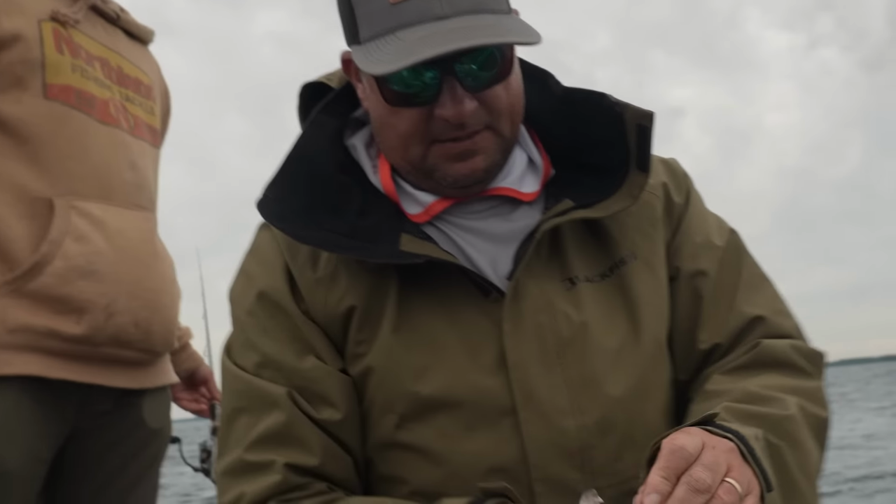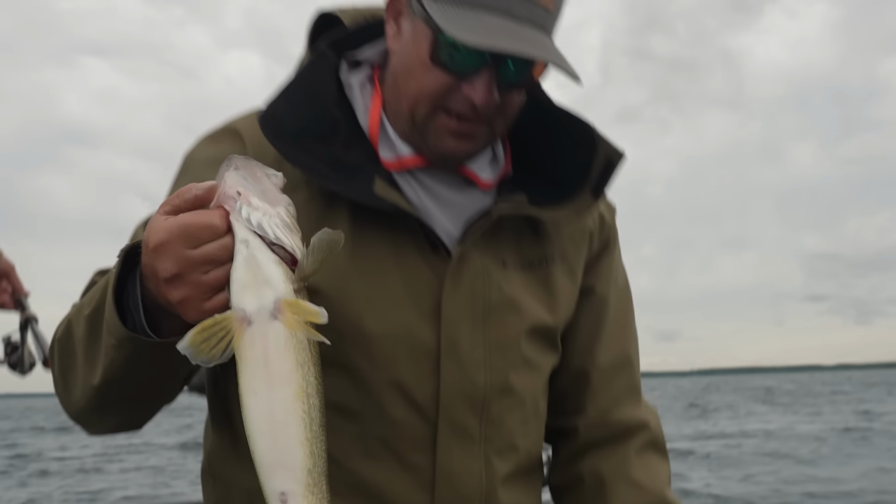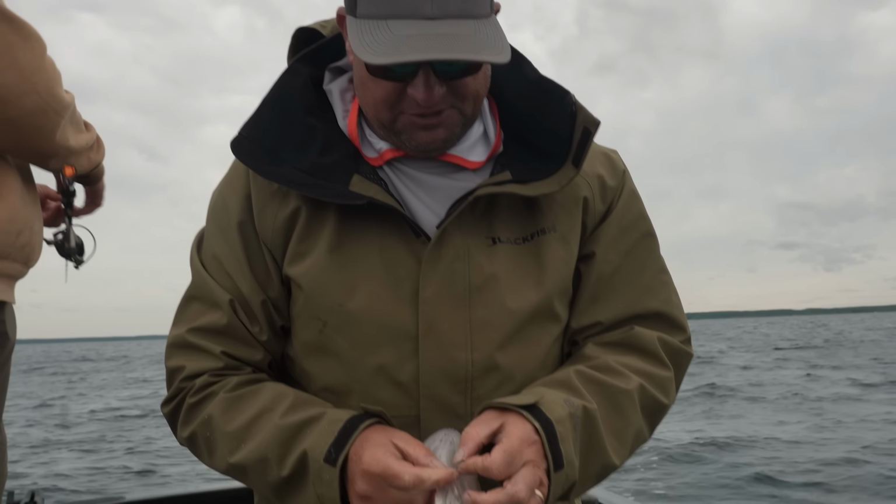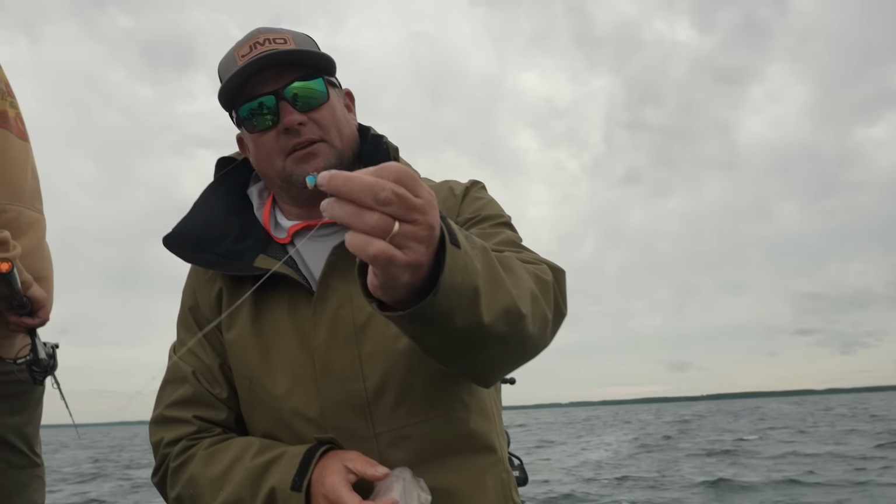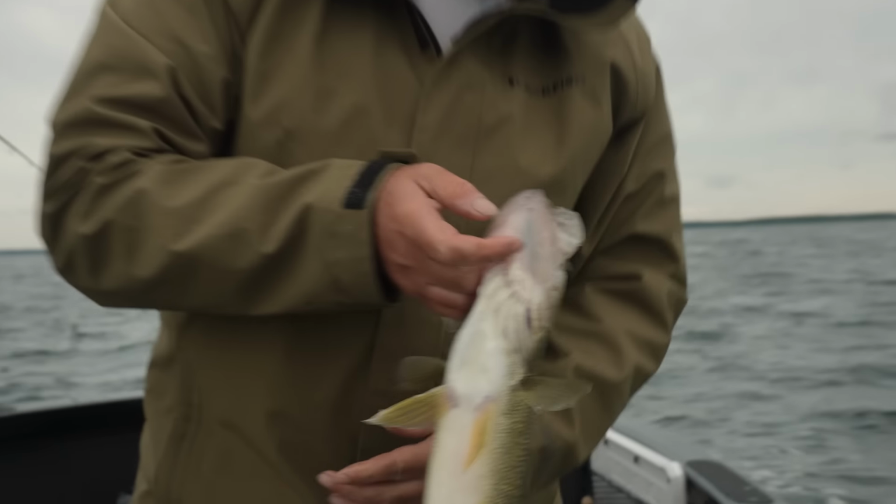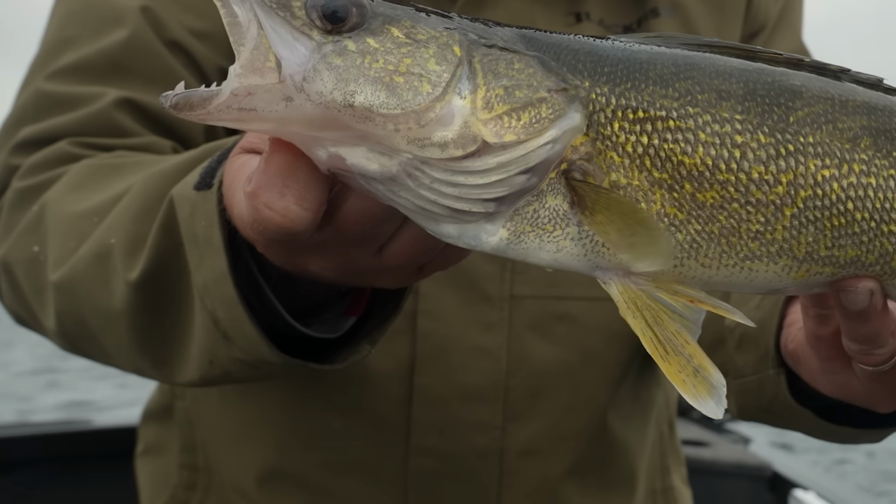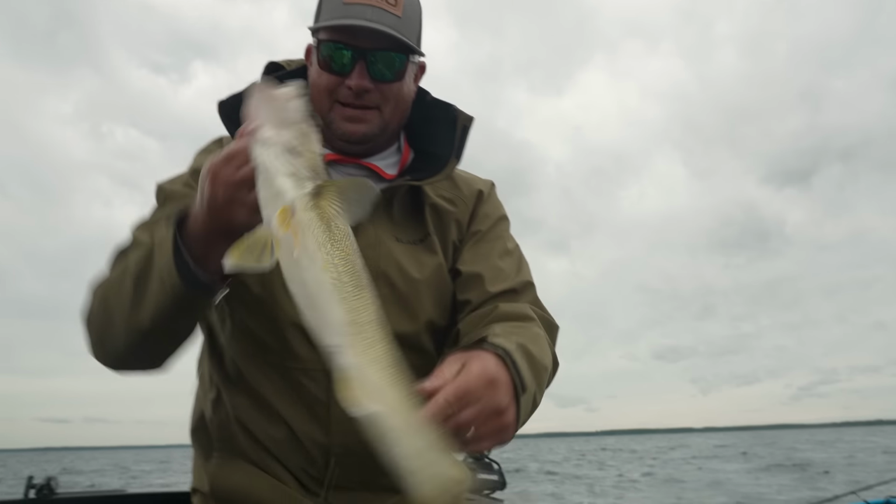Get that little short shank. These short shanks are deadly on live bait. I mean, you can use them on plastics too, but they just tip up when they hit the bottom. They've just got that little barb on the shank that really keeps live bait pinned up nice. Yeah, great walleye. All right, get her in the water.